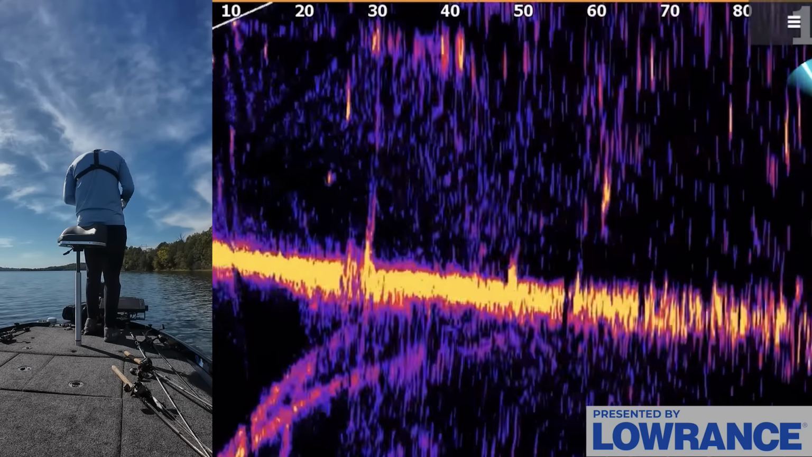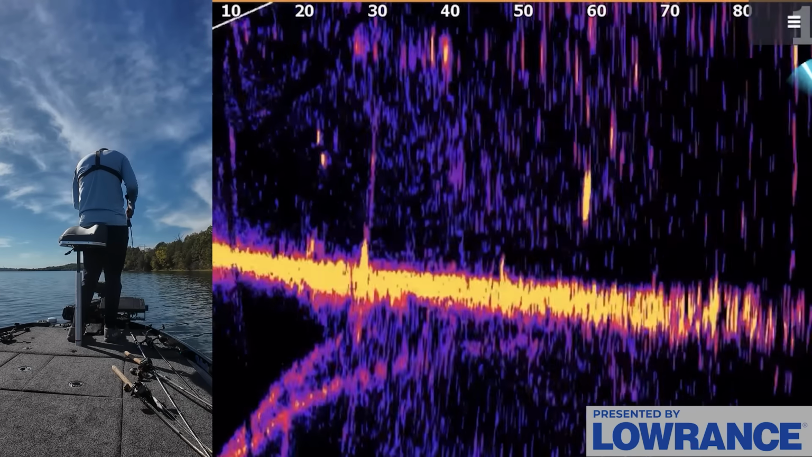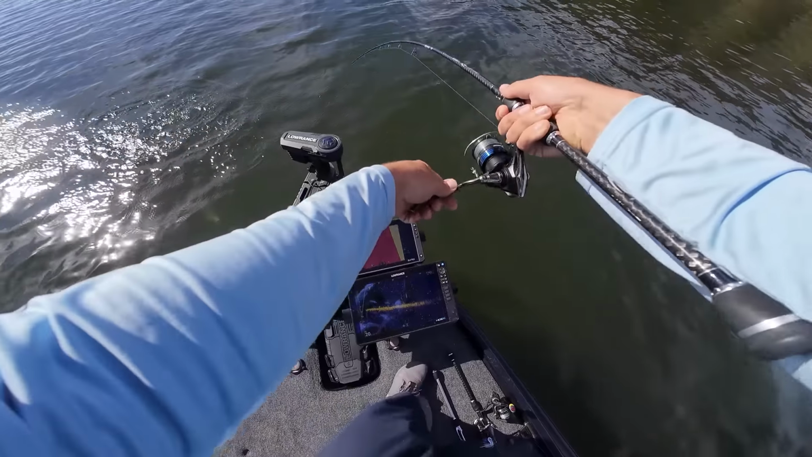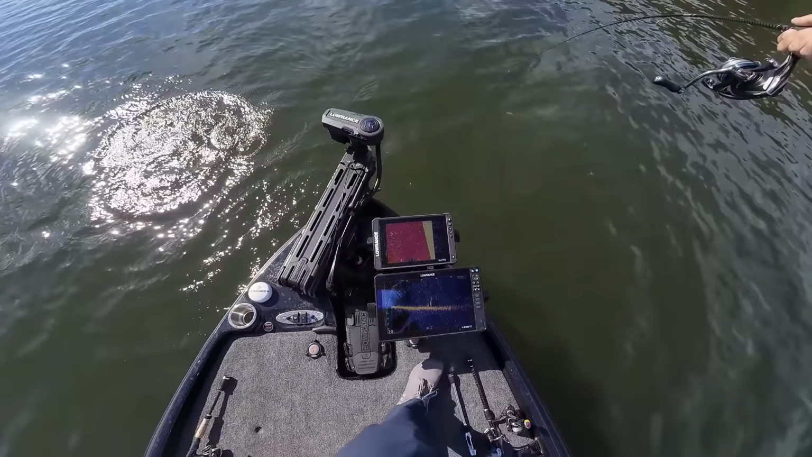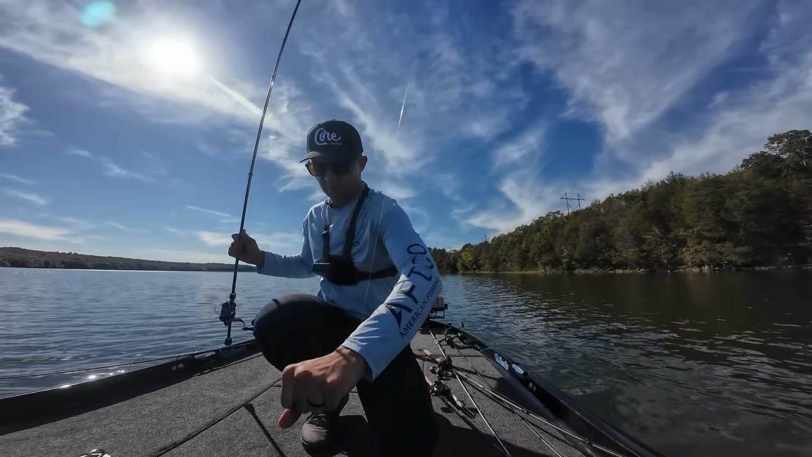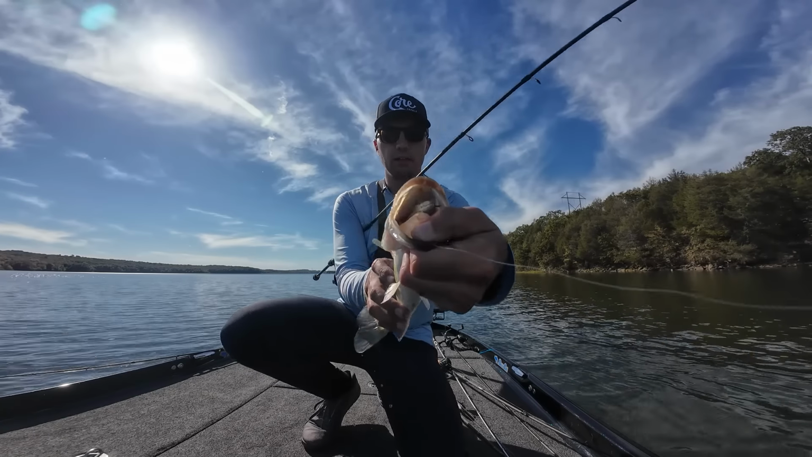Come on. That's a bass right there. He's gonna get it. Come on. Got him. There we go. Nice. On the hover rig. Oh my gosh. Come on, fish. Don't do that to me. He kind of got spooked for a second, and then he came back and he absolutely choked it. Oh my gosh. Look at that fish on that hover rig. Look how he got that thing.